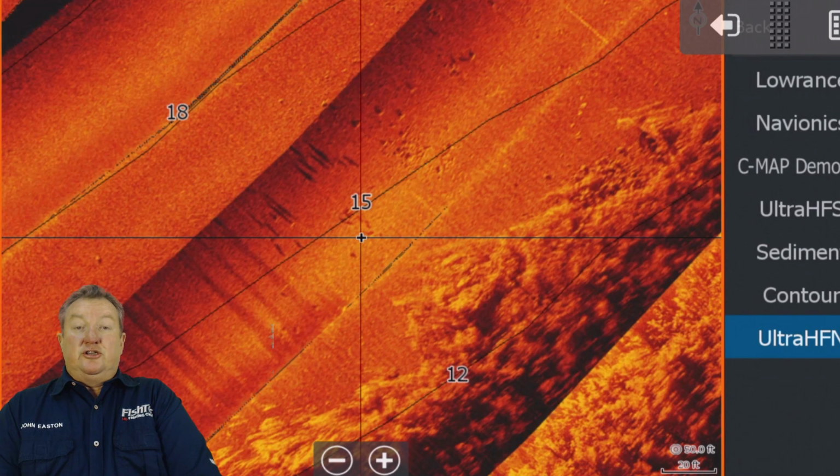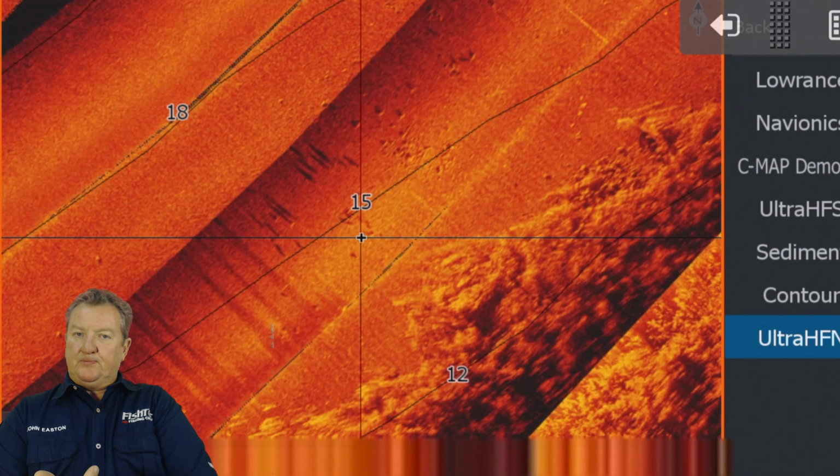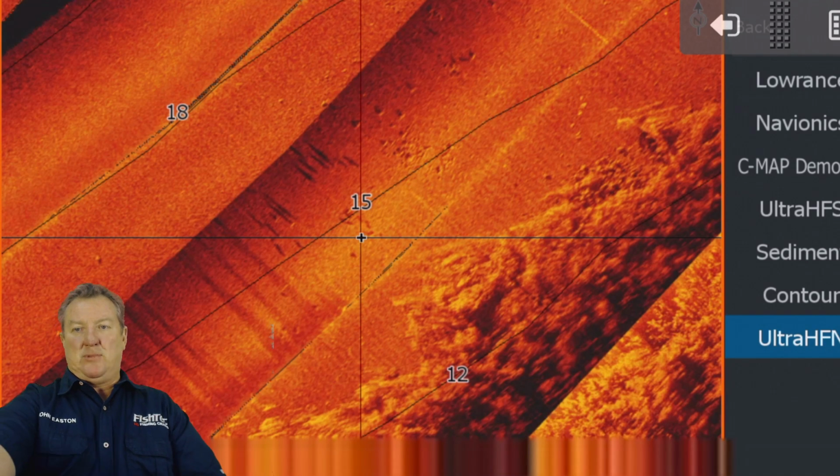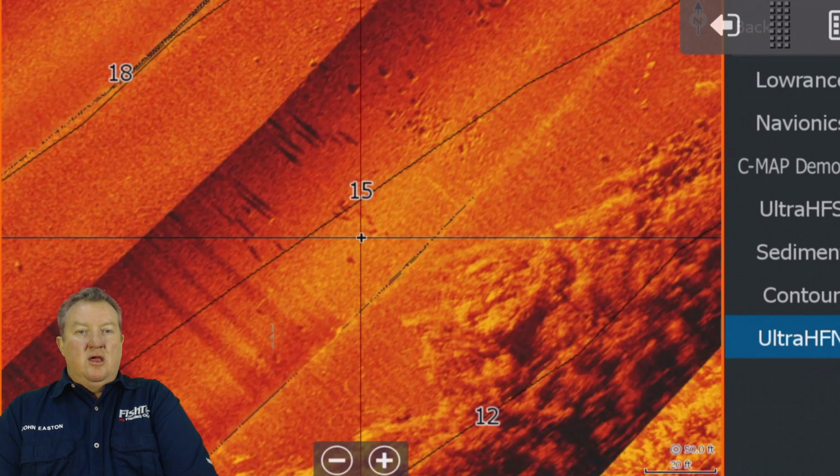Guys, those are not bass. I don't know if they're carp or tilapia. That's as close as I can zoom in. But I can tell you for sure that is the sonic shadow of something that is not bass. Okay? But those are fish.